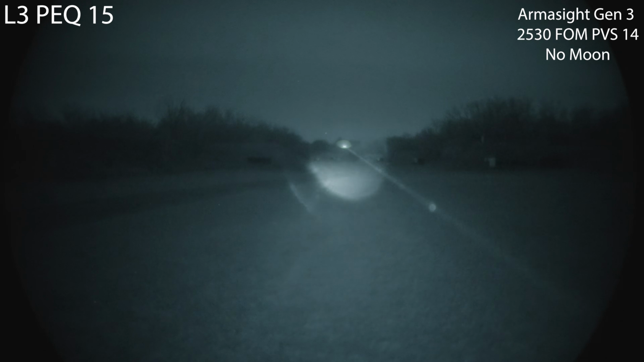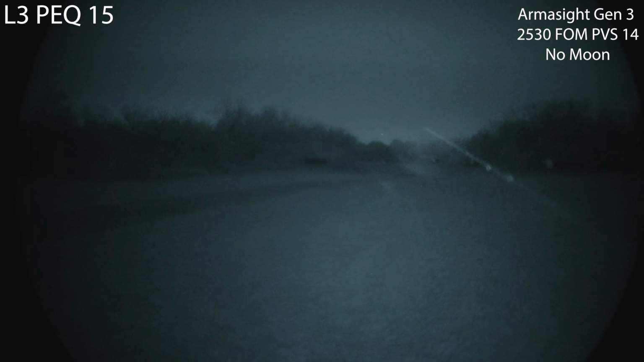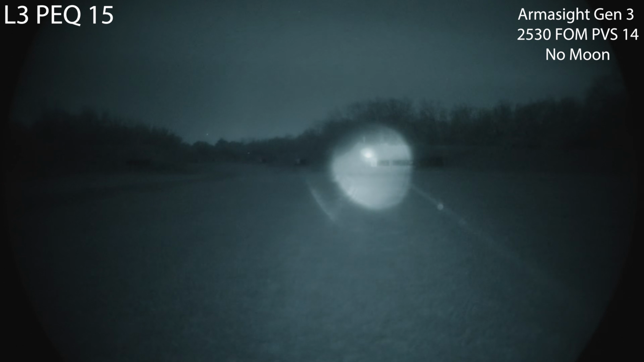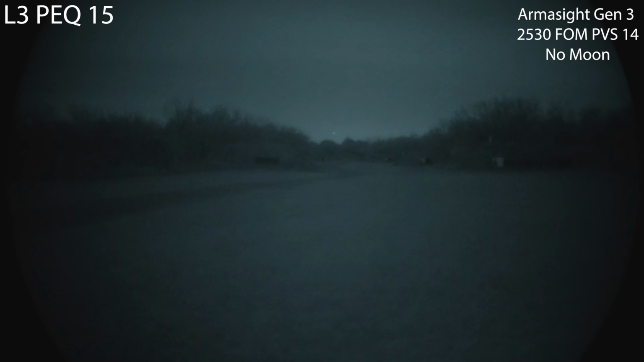Notice the spill we are getting in the foreground. Just want to point that out in case it's not inherently obvious. Quite a bit of spill. Unfortunately, I don't have a diffuser on the illuminator to show you that. But there is your standard PEQ 15. I think even on the wide setting, it does a pretty good job illuminating those 500-yard targets. At least to my eye, through the camera screen, I can see them.